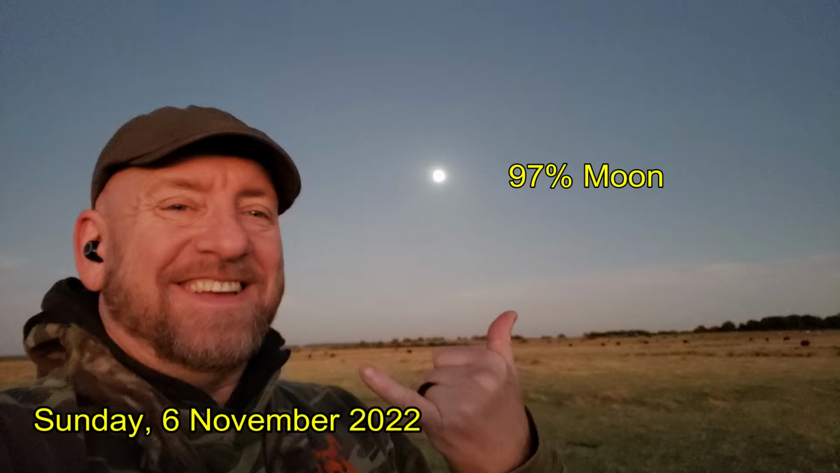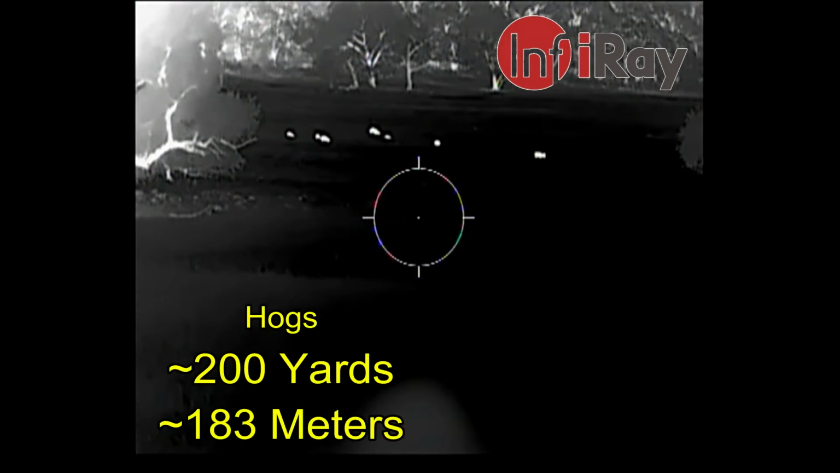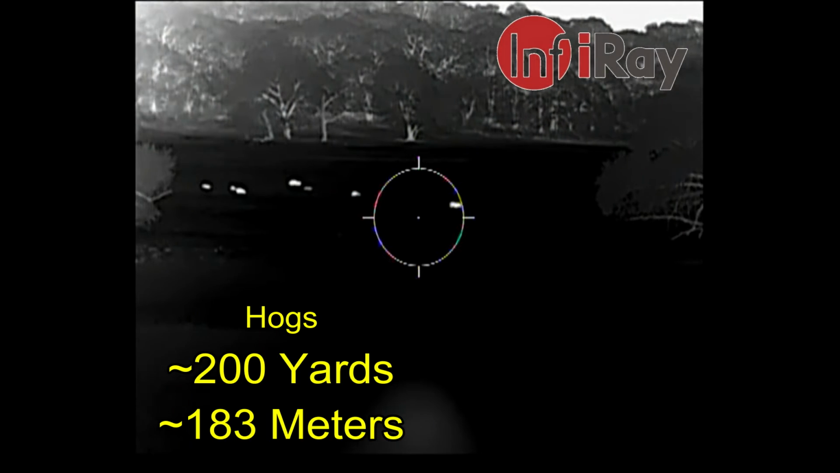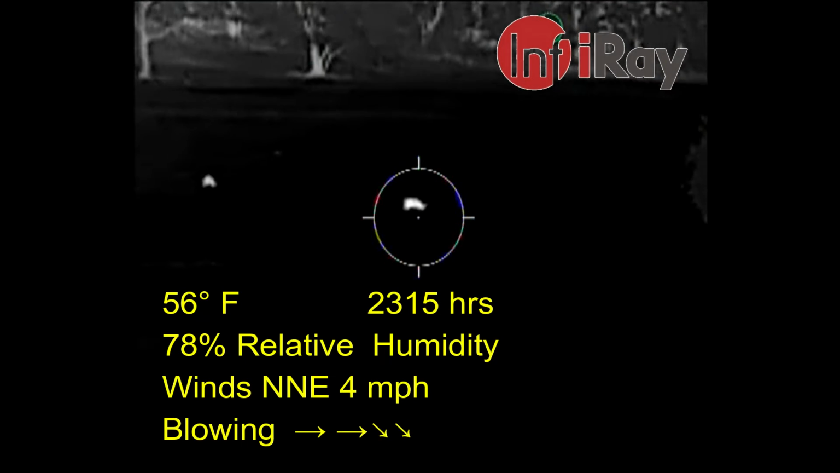Wednesday saw nothing. Thursday saw nothing as well. Waited until Sunday came out. There's a 97% full moon. It's very bright outside. And carpe sus, I have some hogs. They're out there at about 200 yards or so. I've also got cattle in this pasture, both off to the left and off to the right.